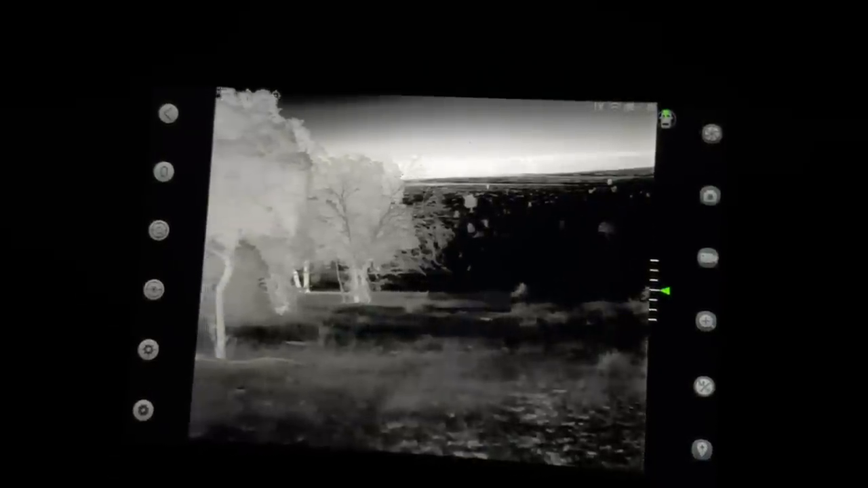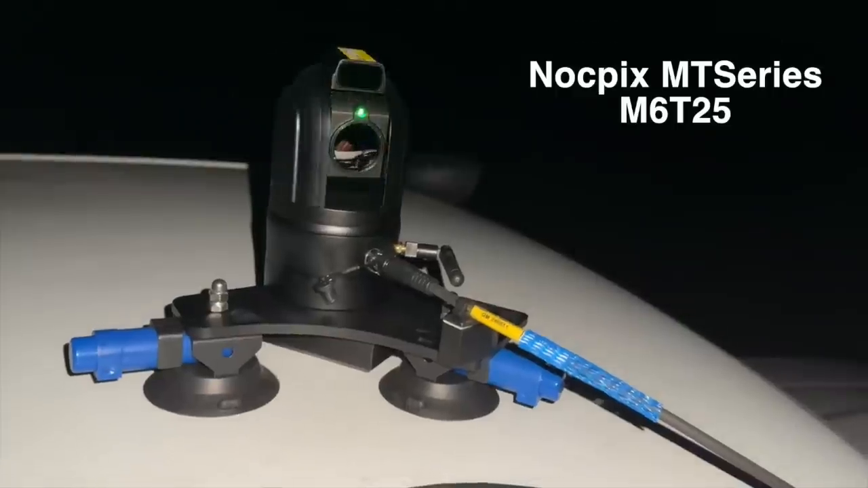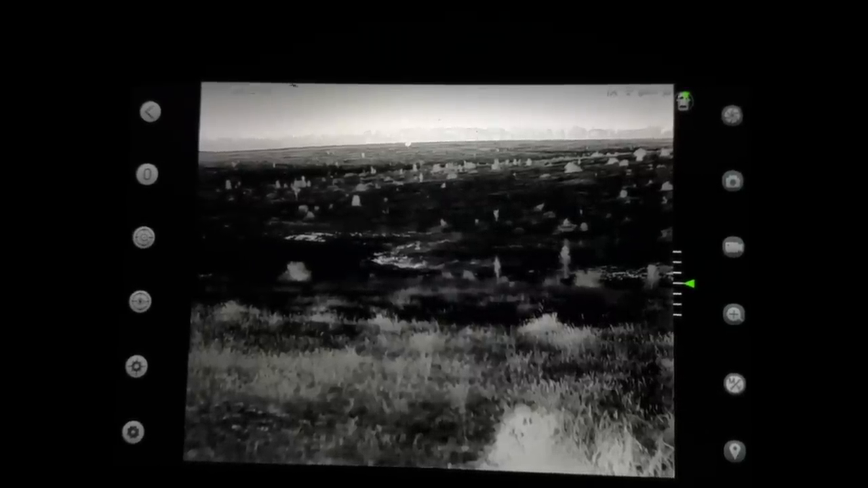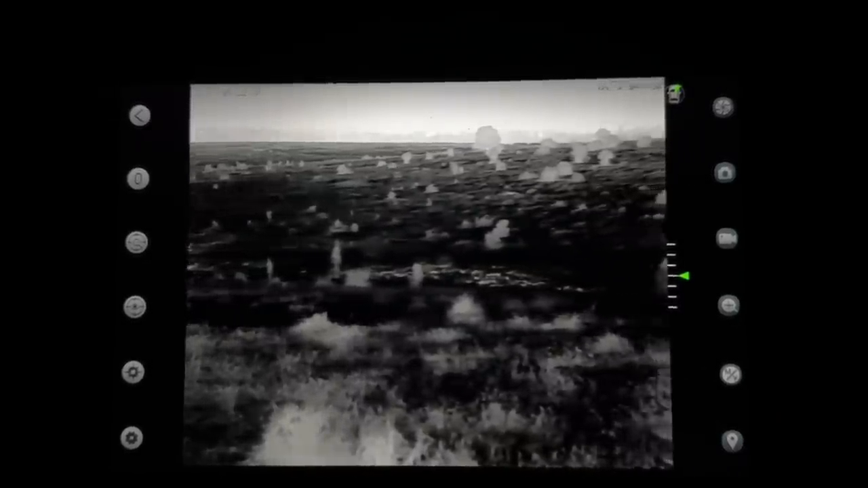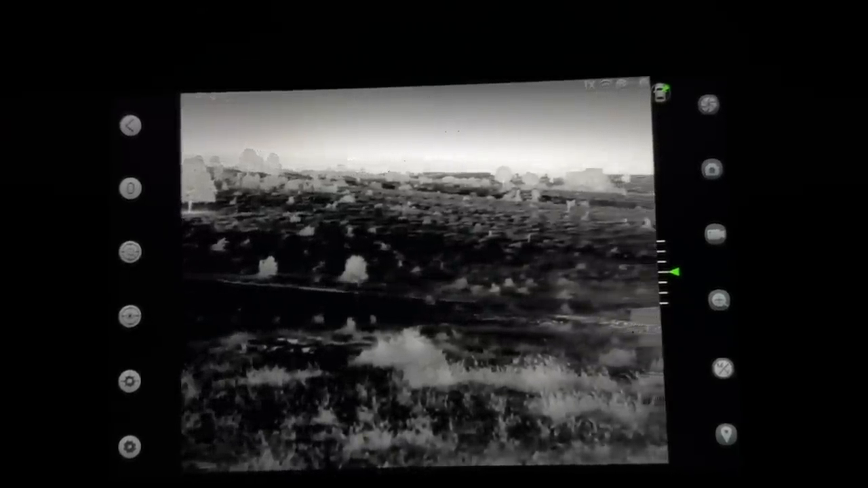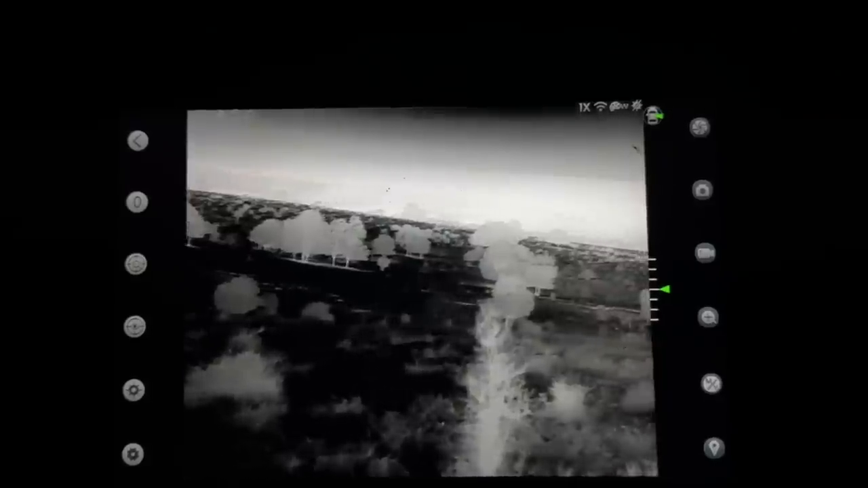Okay, so we've got the dome camera, the Nocpix thermal, mounted up on the top of the roof. We're just sitting here looking at the iPad, scanning over the paddock. I might just give a few howls up the top of the hill here. You can sort of see if anything's coming. So pretty good spot here, I reckon. Saw a fox here the other night and I had a shot at him with the Hikmicro sight.